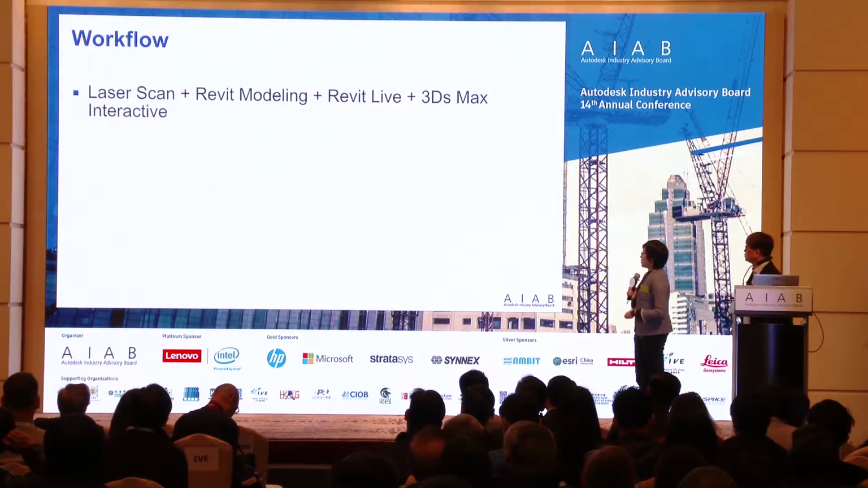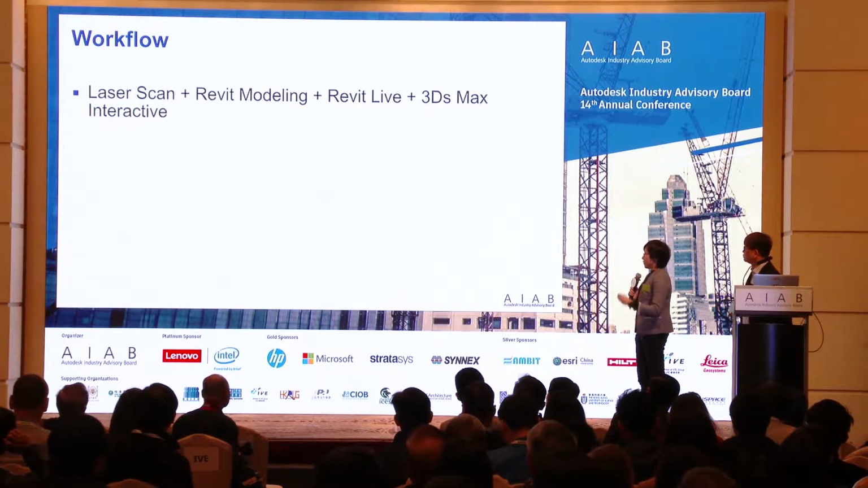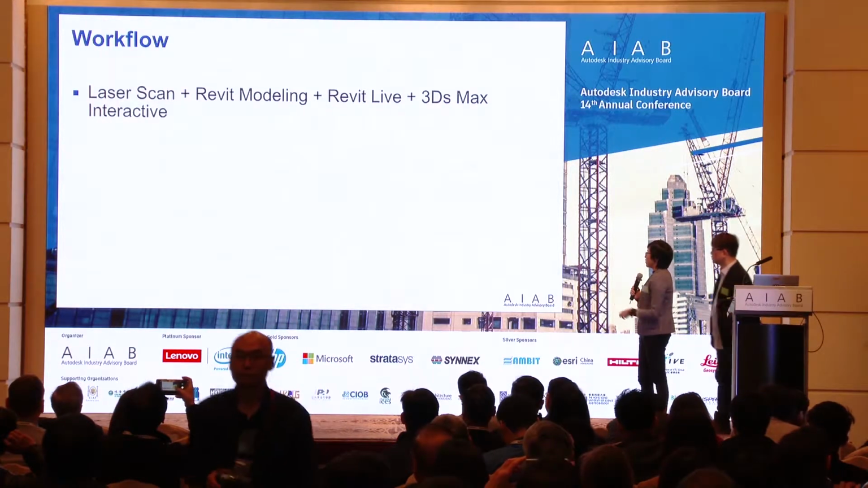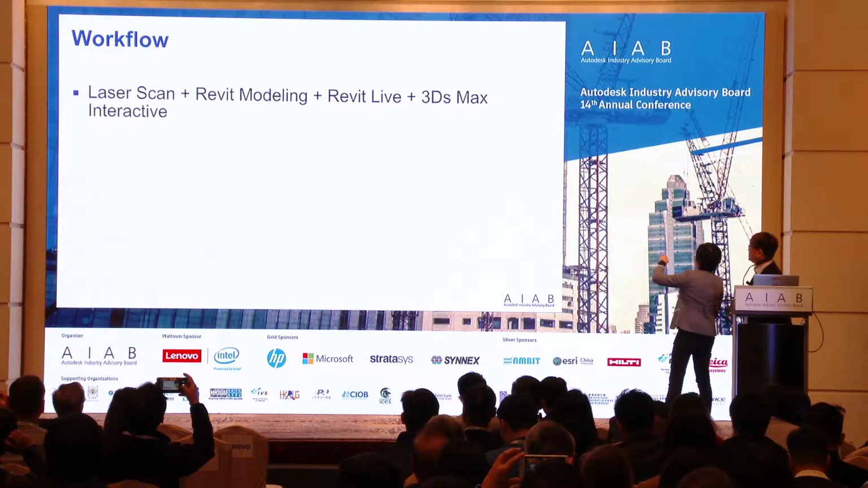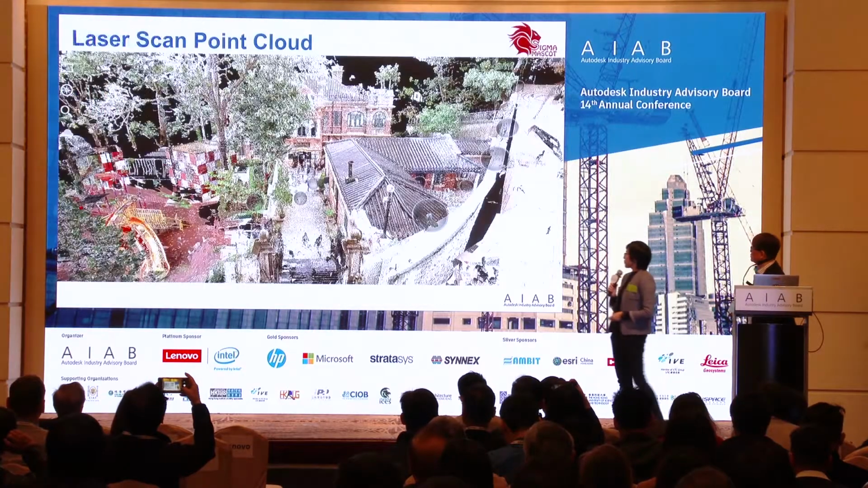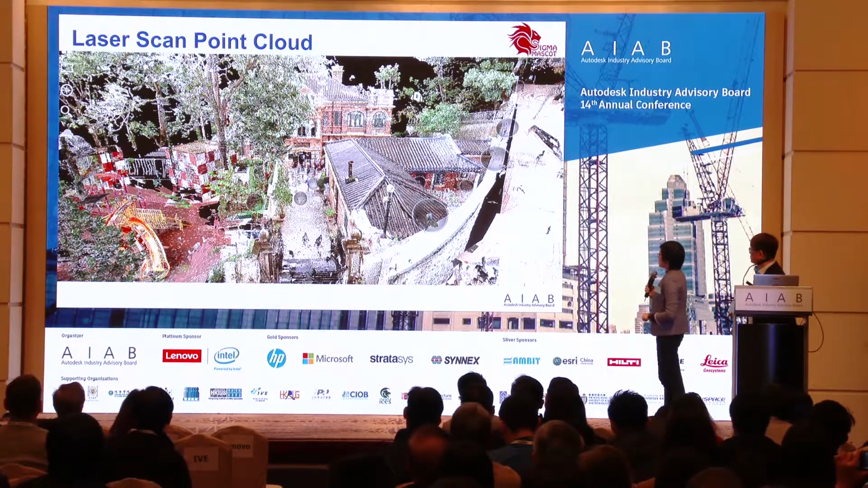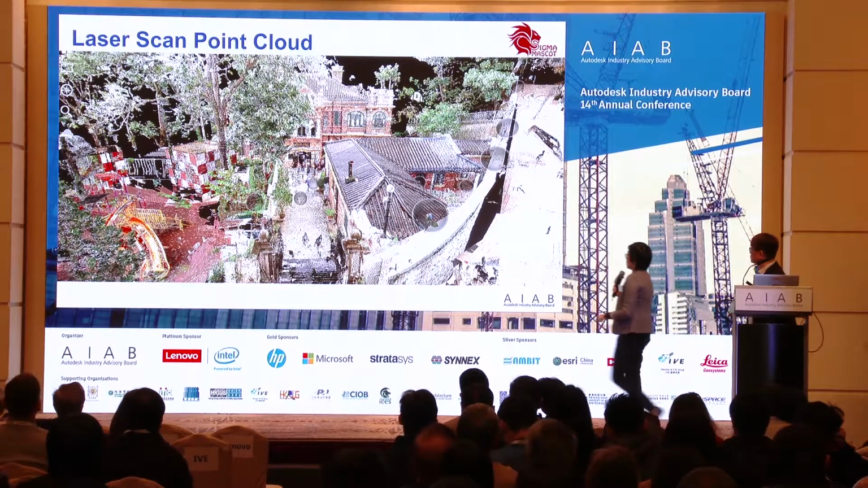This is the very simple, basic workflow. First of all, we do the laser scanning to capture the current data of the site for the annex. Then we put the point cloud model into Revit, then Revit Live, and then 3ds Max plus Maya for the VR. You see that this is not a photo. This is the laser scan, which captures the texture and the site situation.